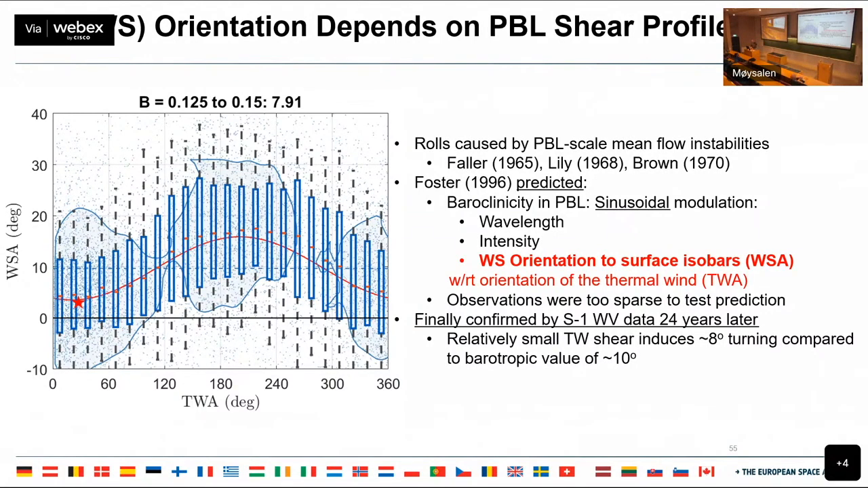So finally, with S1, free and open data, millions and millions of wave mode images, there was enough data to pull the signal out. And you can see that each one of those little dots on there is a wave mode image. And if you look at the horizontal dashed line, it's about a 10-degree nominal barotropic turning of the wind streaks. But you can modulate that with about 100% amplitude by a moderate thermal wind signature.